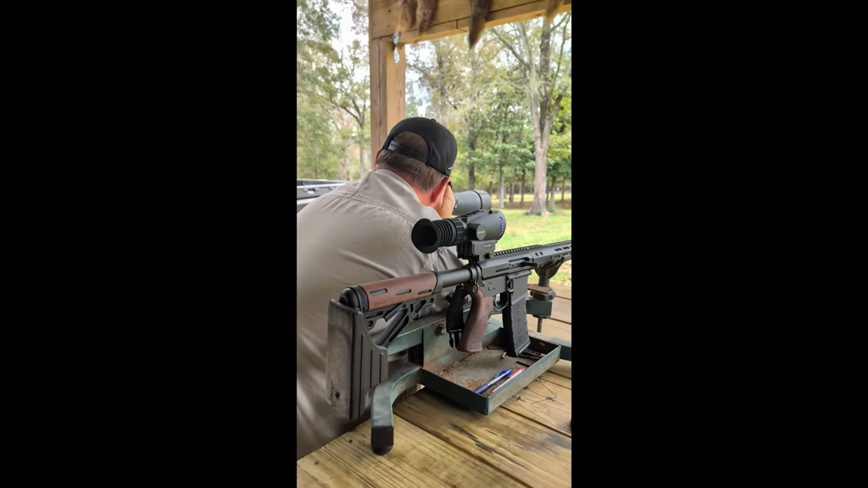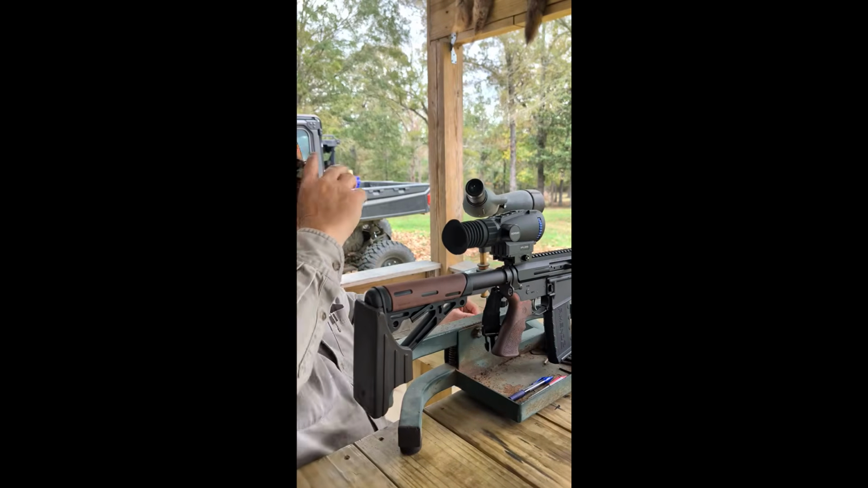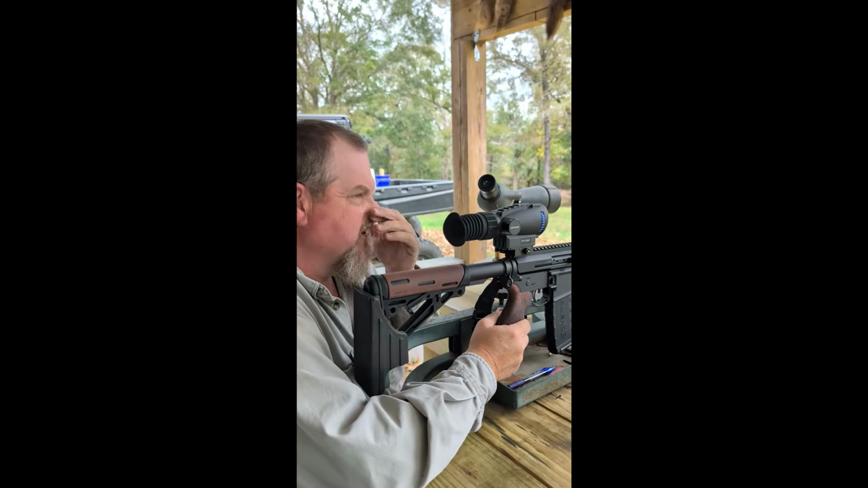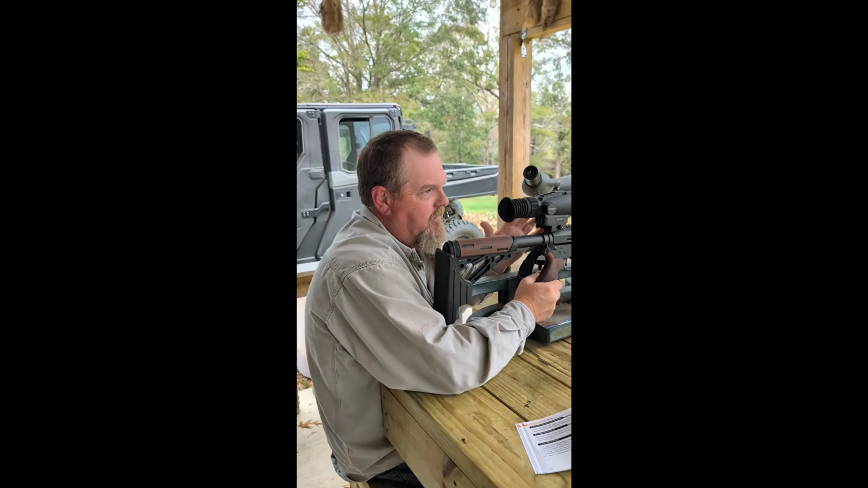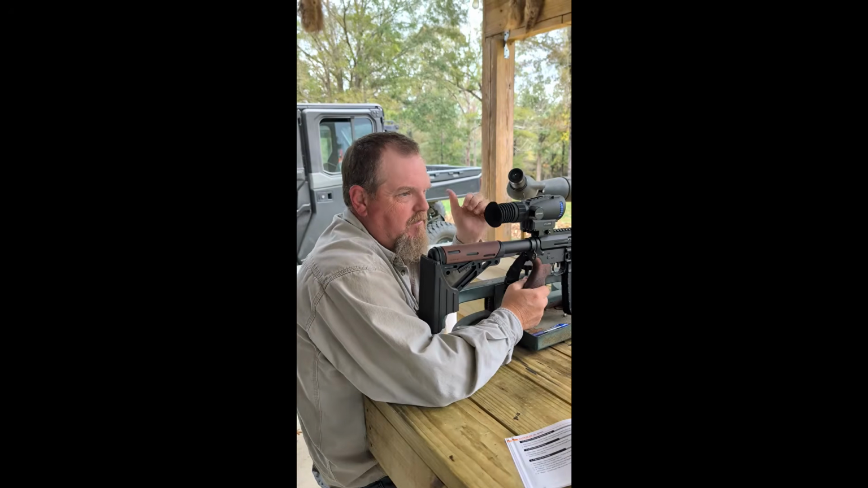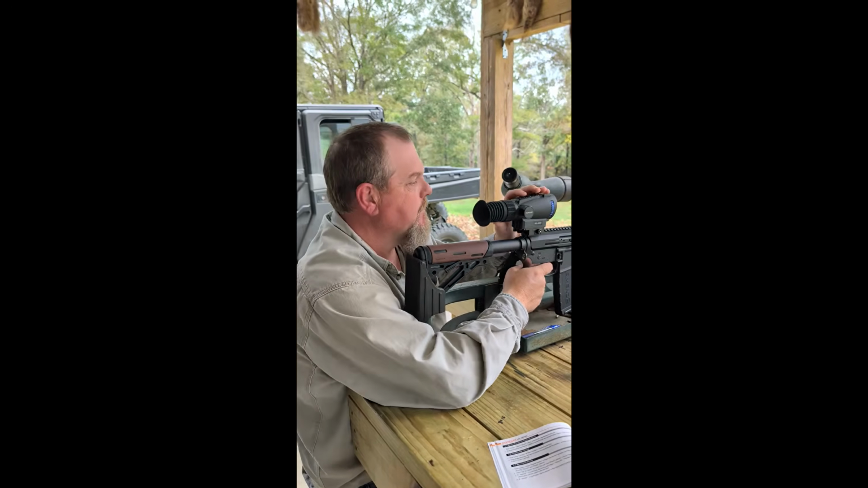All right, I need to move. So we're gonna make another adjustment. I think I over adjusted a little bit. I was shooting high and to the right. Now I'm shooting about 2 inches to the left. Same height generally, but a couple inches to the left now of the target. So we're gonna move it a couple inches and then make another shot.